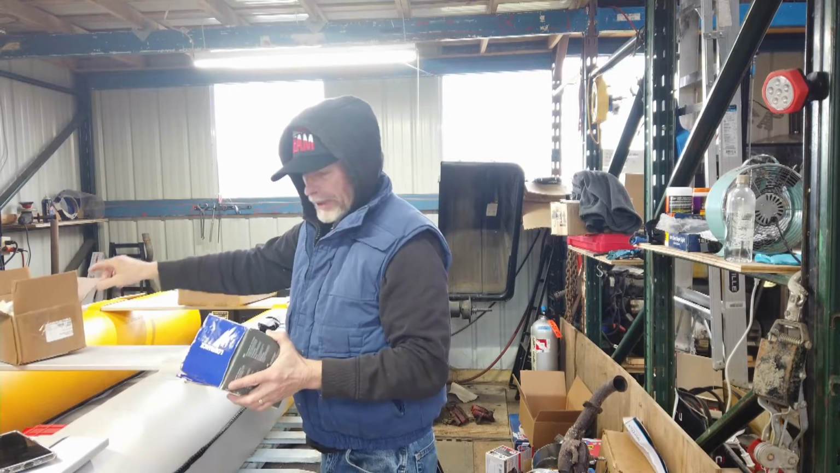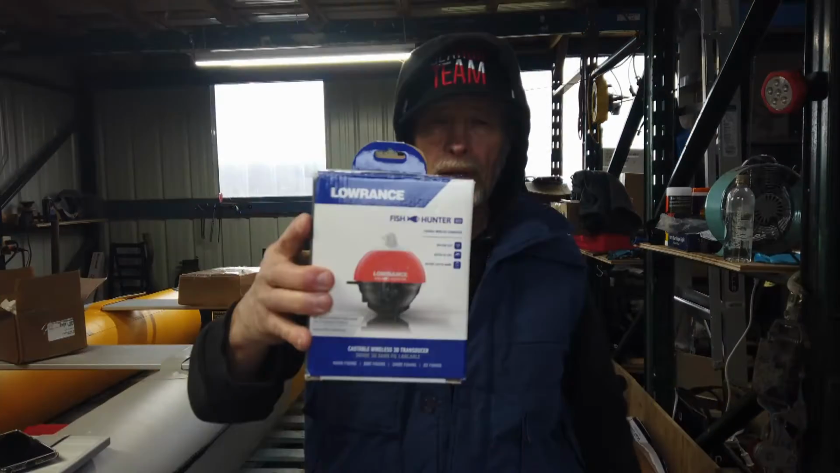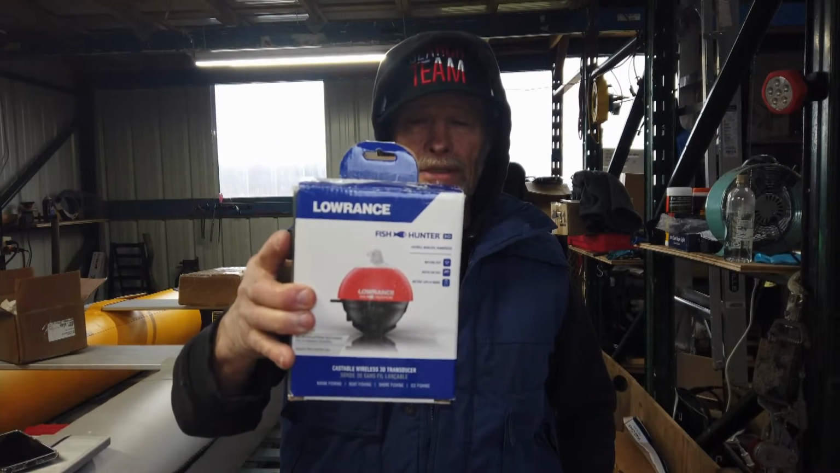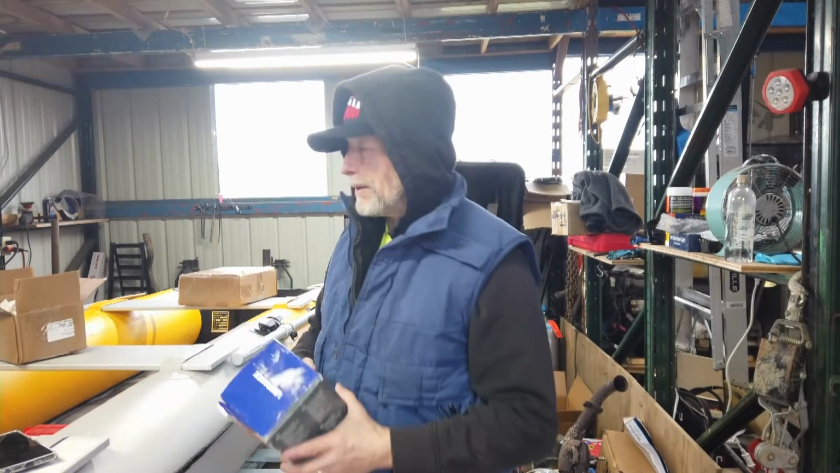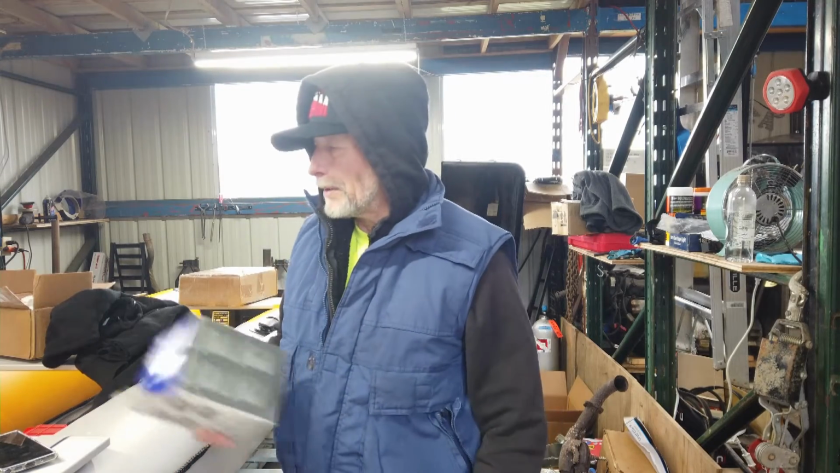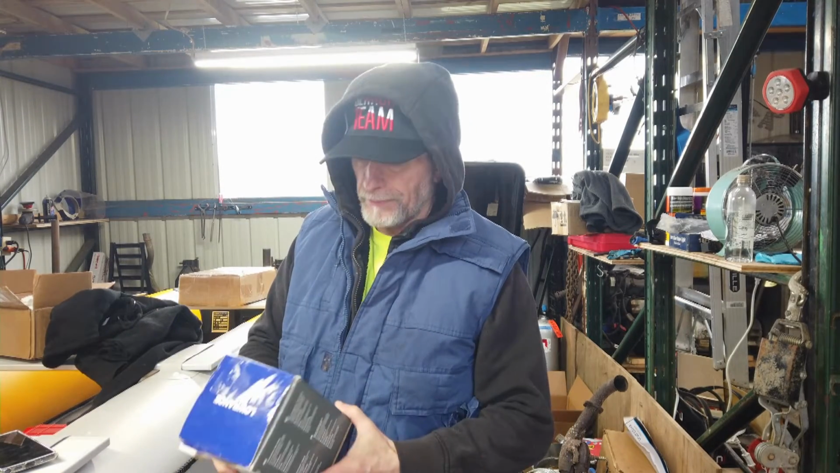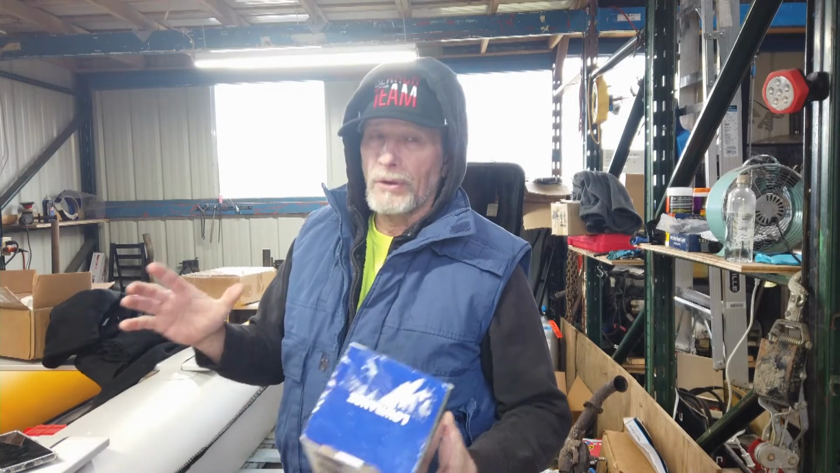I found this on eBay. It is a Lowrance Fish Hunter Castable. It is also 3D. I've just wound up getting all Lowrance products, and the stuff that I see I really like. Once you get a 3D system, basically you don't need anything else, because that's going to identify exactly what's down there, whether it is vehicle, rocks, whatever. It's going to print out a diagram.